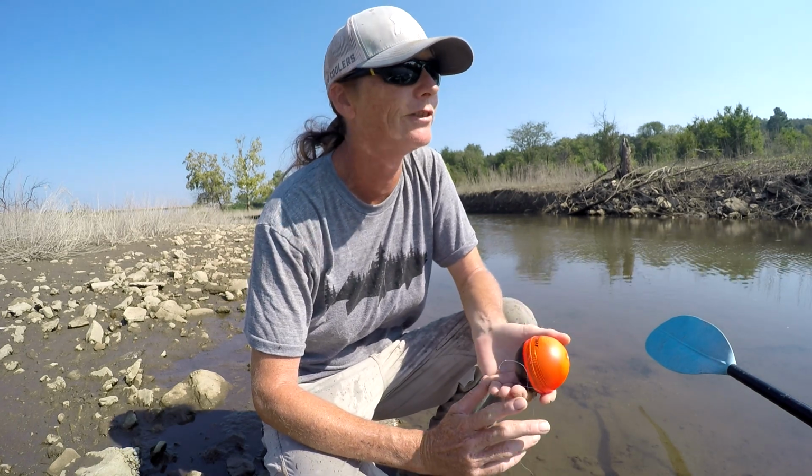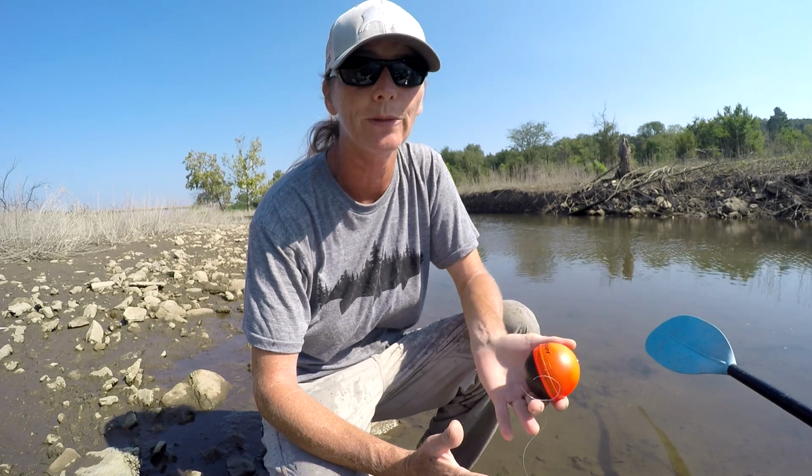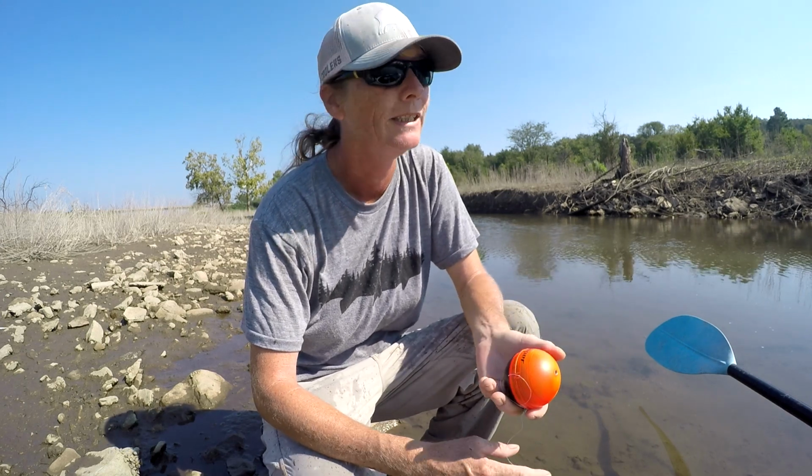Alright, number 3 is location. Why are you going to go through all that trouble of catching bait and then toss it in an area where there's not any fish? It doesn't make any sense. You sit there all day long, you don't catch anything, you go home skunked and want to break your rod in half.